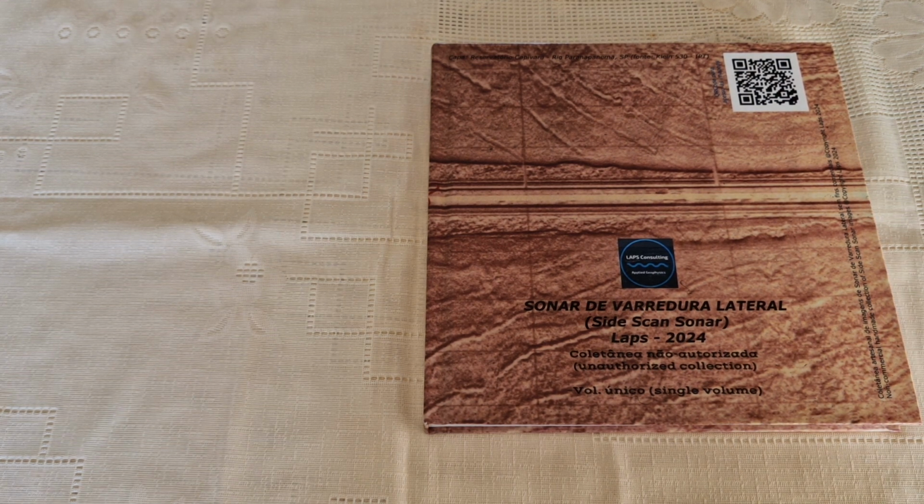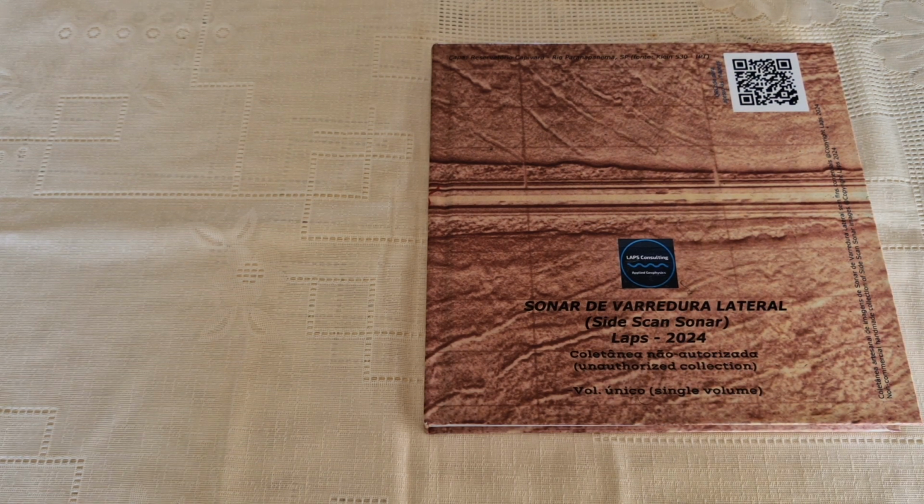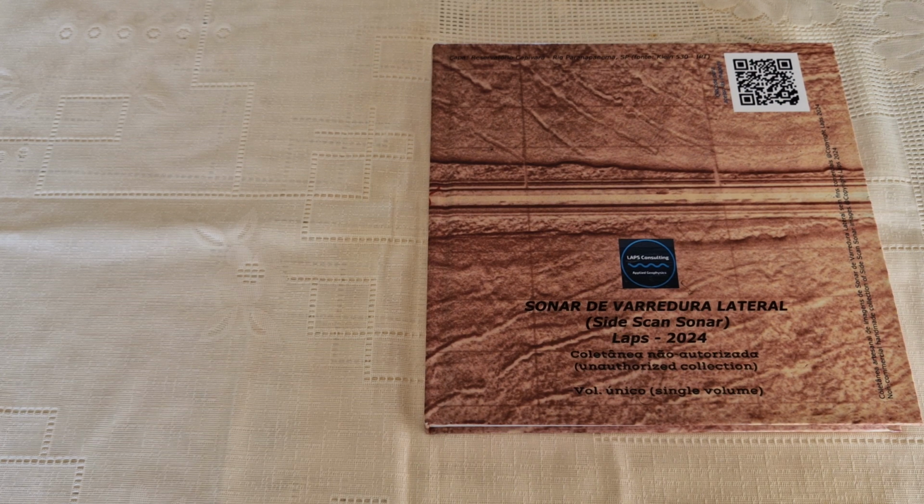I work with shallow geophysics. In shallow water geophysics, I use Boomer, Sparker, and side scan is my experience. I worked for almost 41 years at IPT, Institute for Technological Research. I just left IPT 1 year ago, and this is a book.